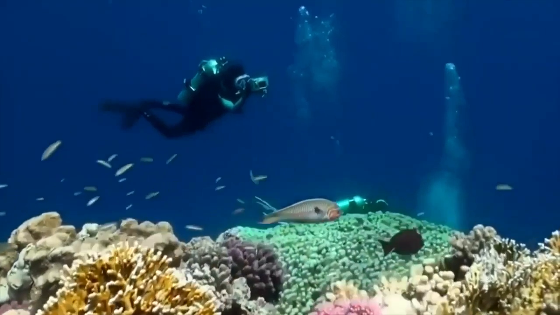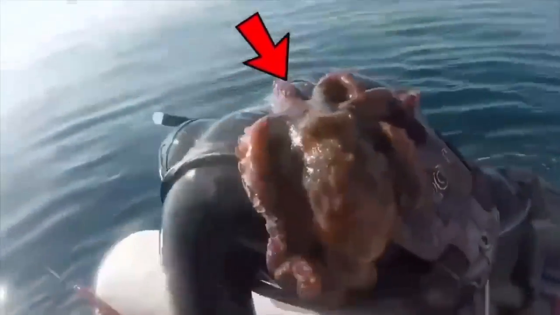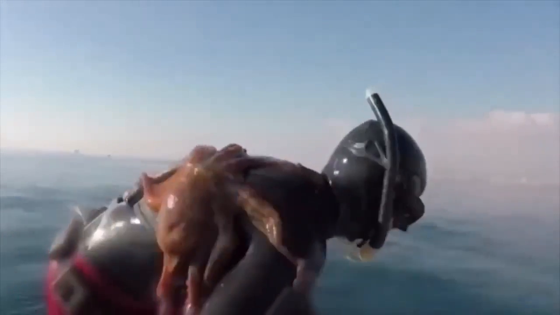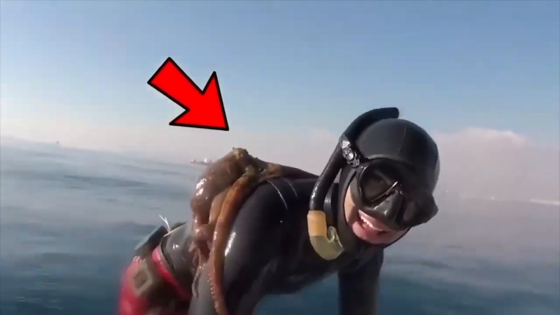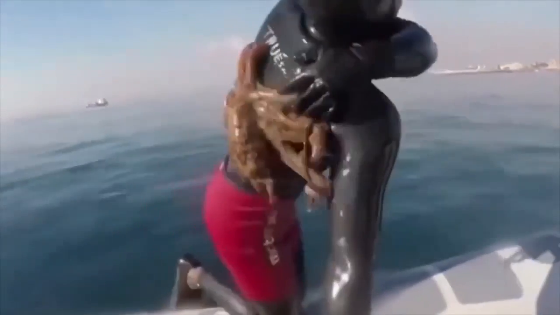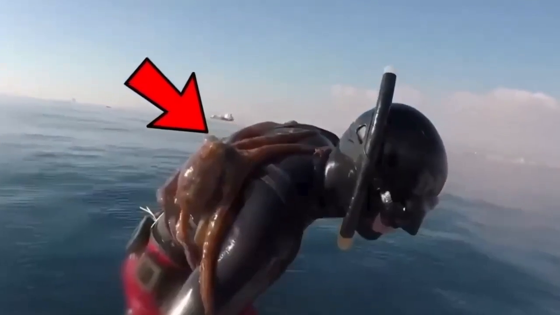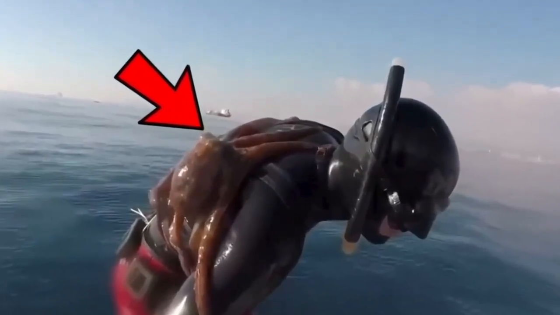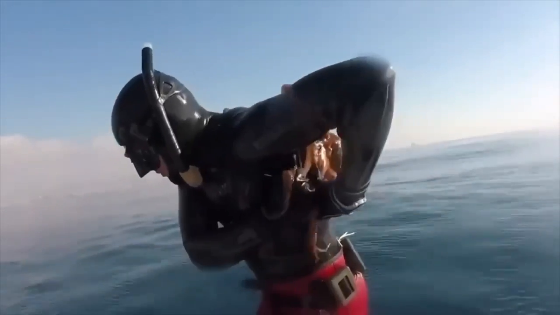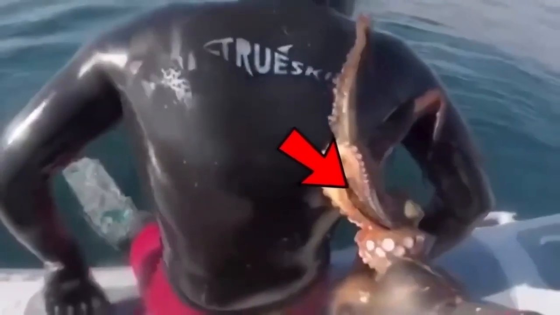A clingy octopus. Imagine you're out scuba diving, and when you surface for air, you discover an octopus that won't let go of your back. In a recent video, a diver experienced this unexpected surprise and was trying everything he could to shake off the clingy cephalopod. Despite moving in different directions, the octopus wouldn't budge, and the diver started feeling uncomfortable with its sharp beak and sticky suckers. Perhaps the octopus just wanted a hug.